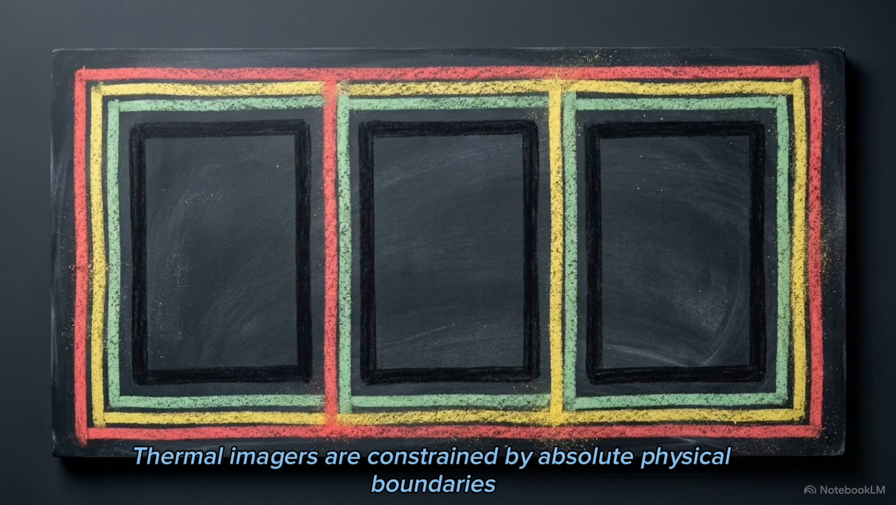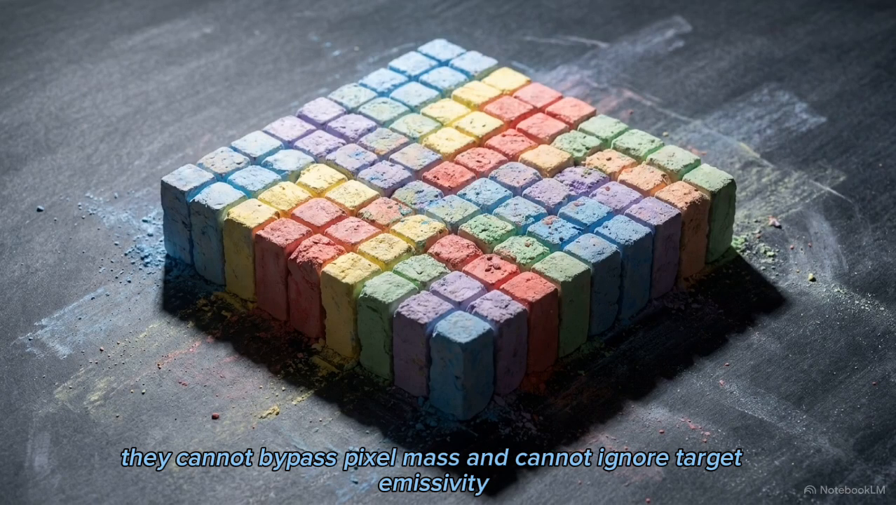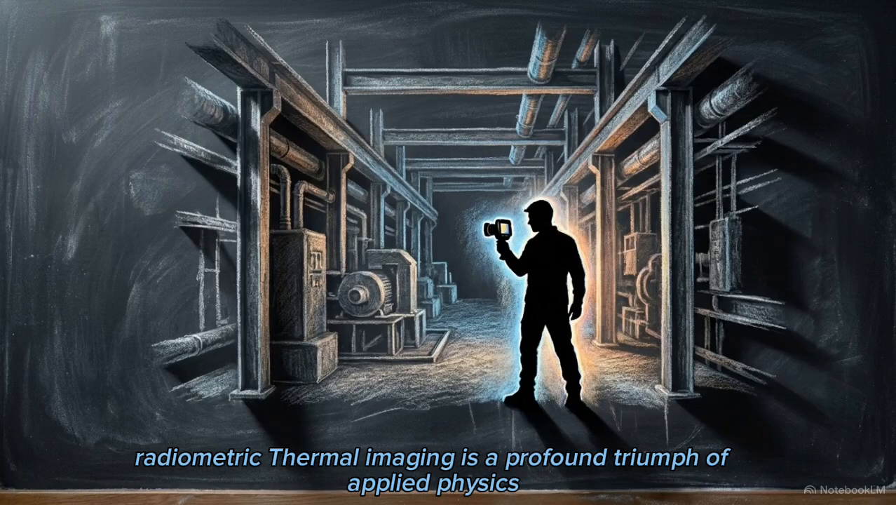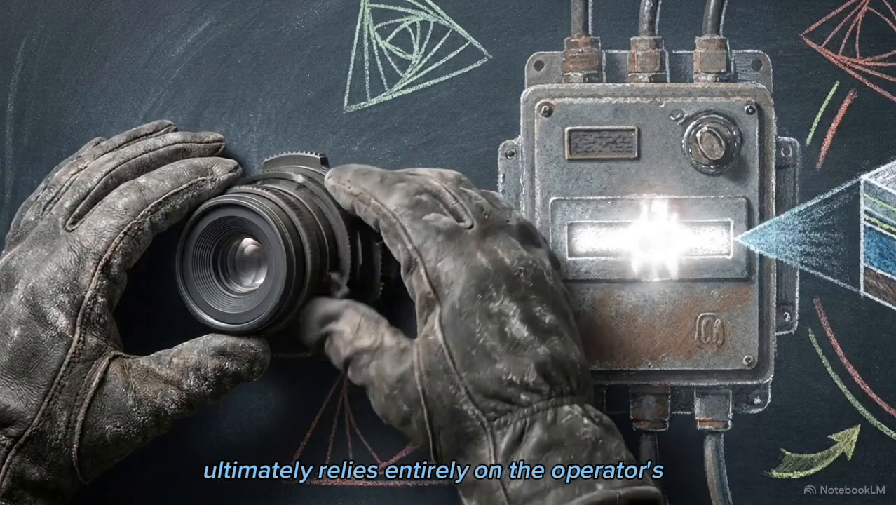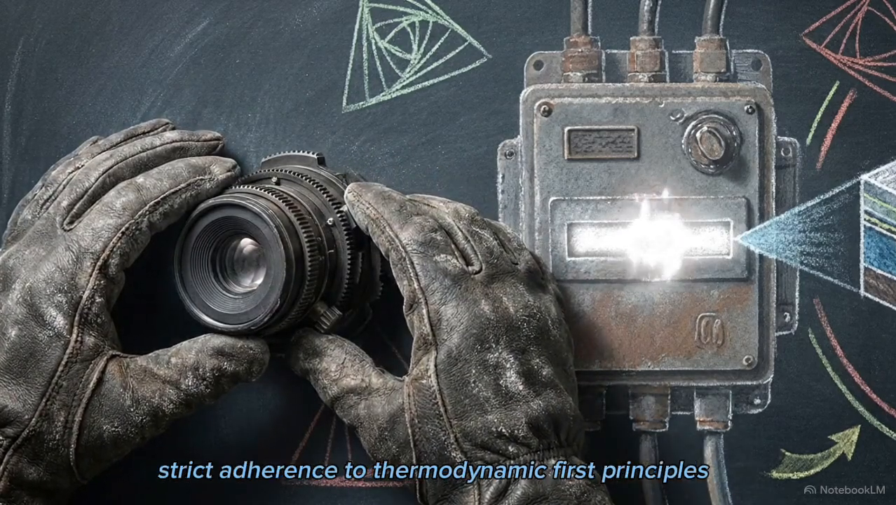Thermal imagers are constrained by absolute physical boundaries. They cannot see through glass, they cannot bypass pixel mass, and they cannot ignore target emissivity. Radiometric thermal imaging is a profound triumph of applied physics, but extracting truth from the invisible spectrum ultimately relies entirely on the operator's strict adherence to thermodynamic first principles.